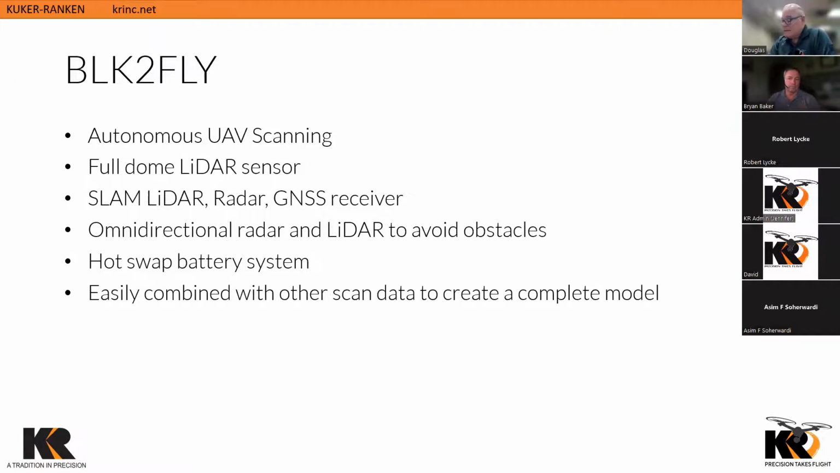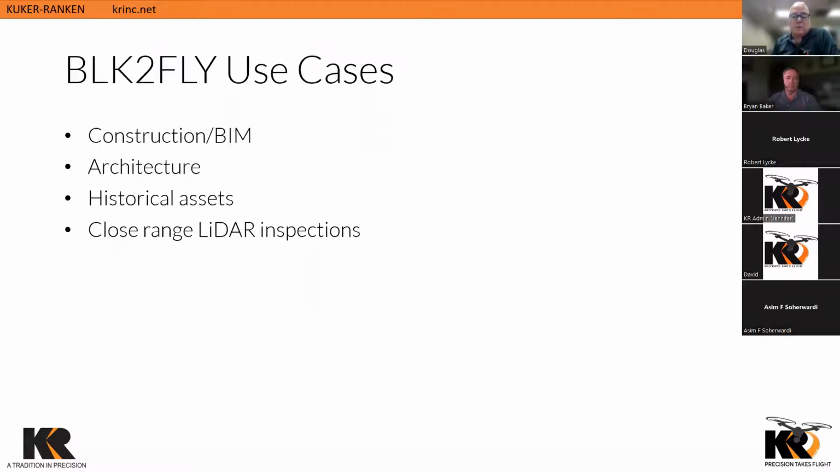Yeah, absolutely. One of the things that we'll wrap this particular slide up with is pointing out that this system is of course easily combined with other scan data, and we're going to show some of that as we come through. So the data that this system collects and outputs is compatible with many of the software systems. We've been working with it in Cyclone 3DR. Pretty excited to work with it.